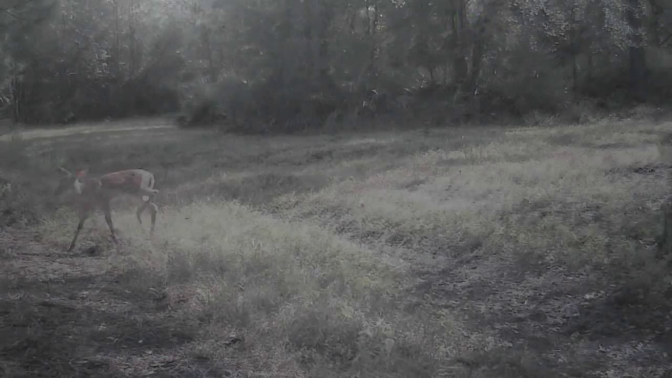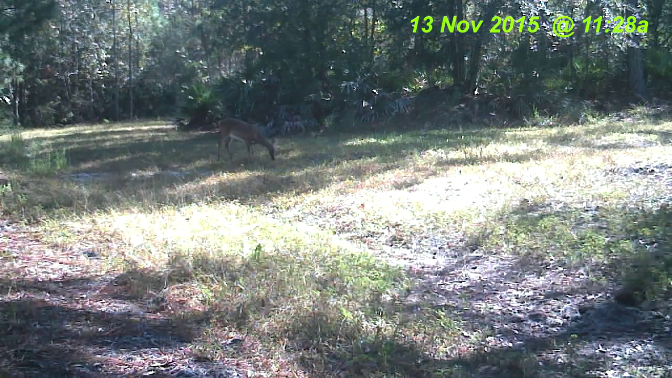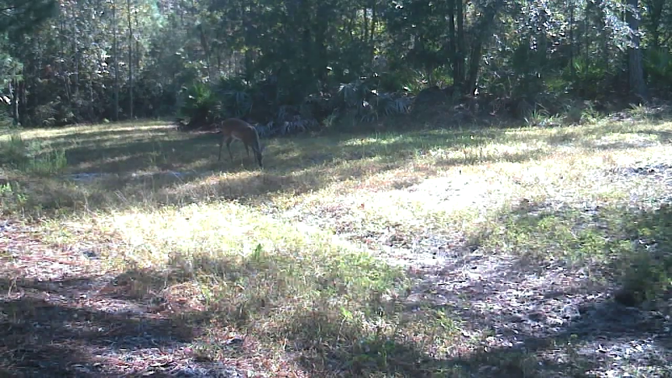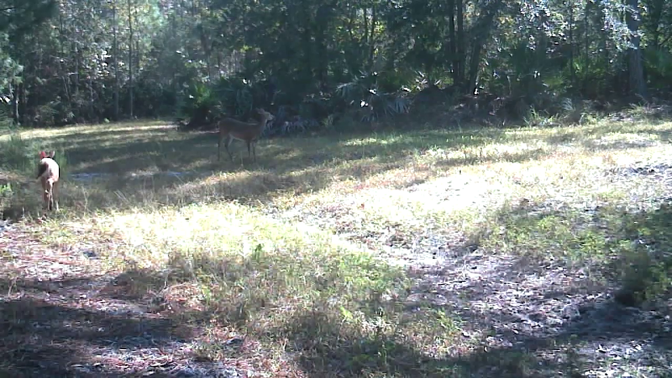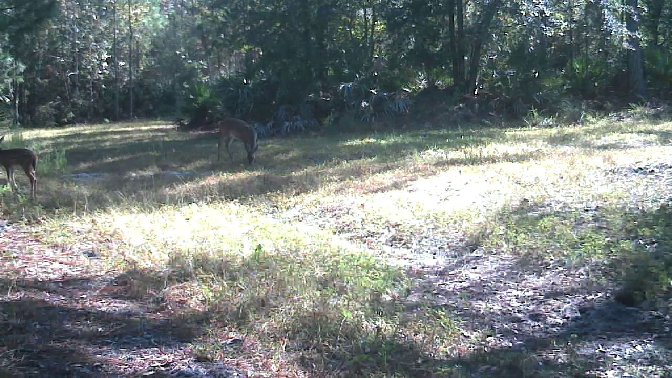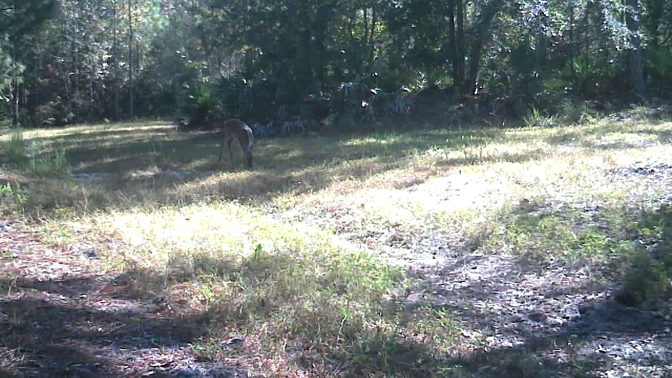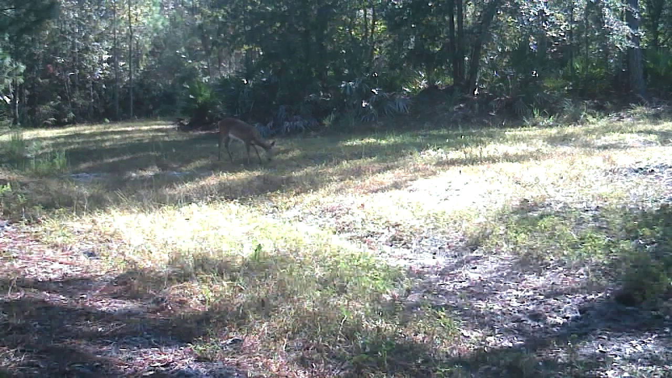Here's a little buck in the morning, and here's that little spotted fawn and the mom again. It's early in the morning. Well, actually, it's almost midday. 11:28 in the morning.